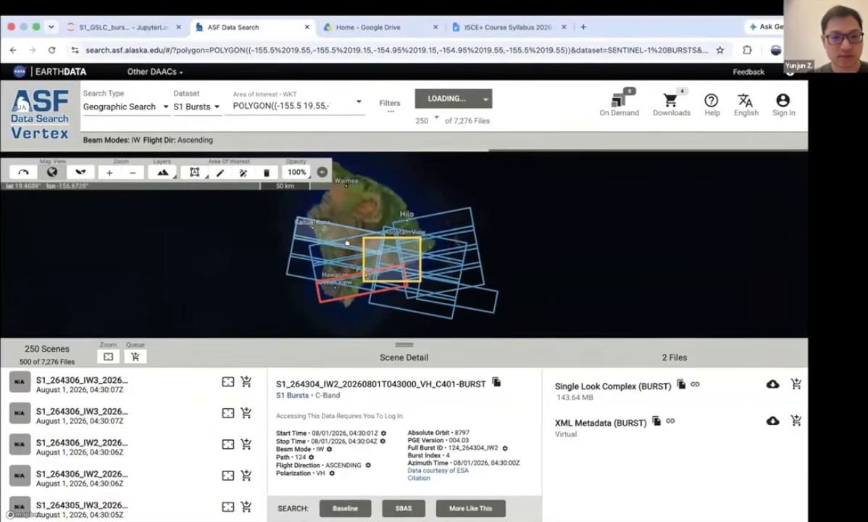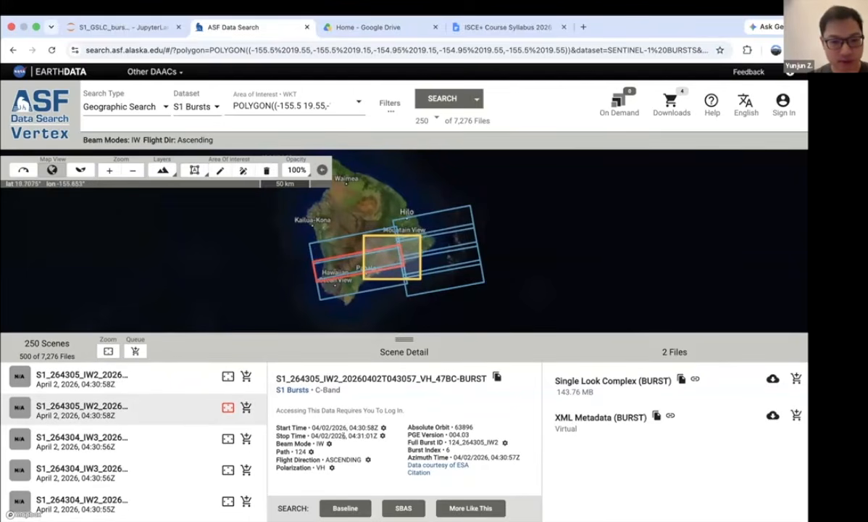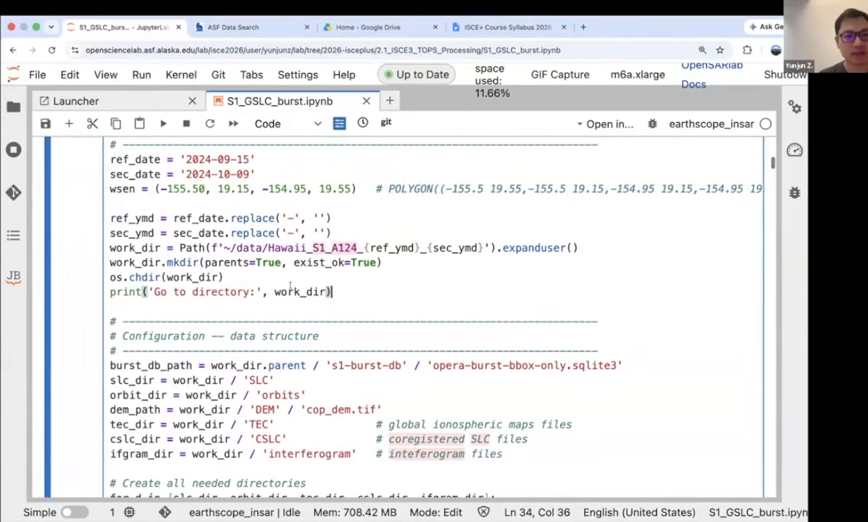So if you click one of these bursts, from this searching we can see we have 7 bursts covering our area of interest. If we click each one of them, you can see the burst ID here, the relative orbit here, and the subswath, which is IW2, the second subswath. So that's basically how you can see visually where your bursts are on the ASF website.